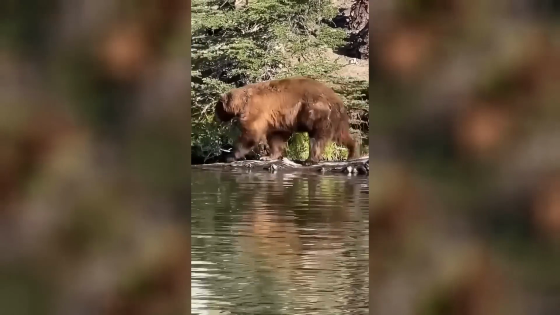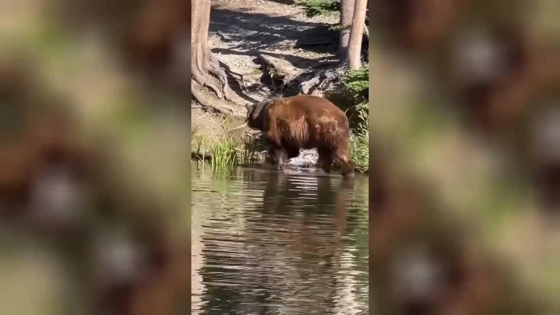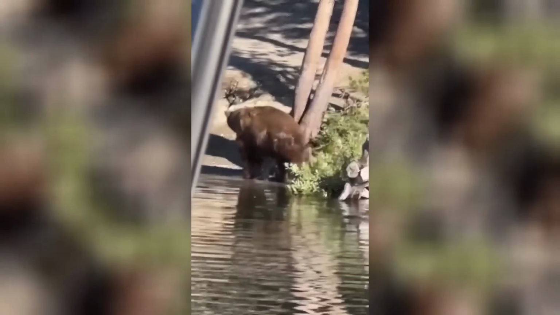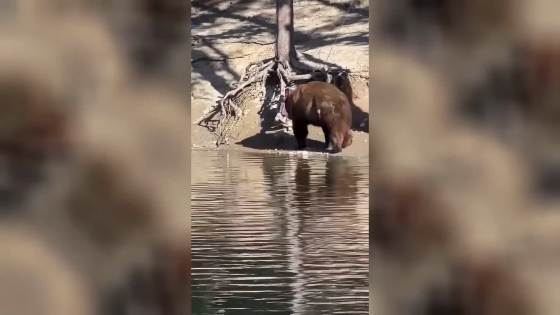The thing is, the angler did a good job. I mean, there's nothing he really could have done other than stay still. Any movement or noise would have likely been perceived as a threat, which would have most likely made the bear engage. Something similar actually happened to a friend of mine who was fishing with his AirPods in.